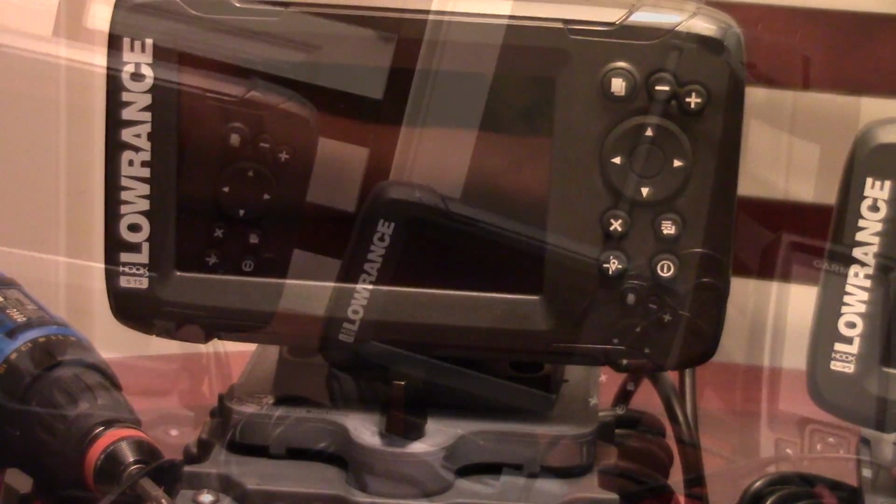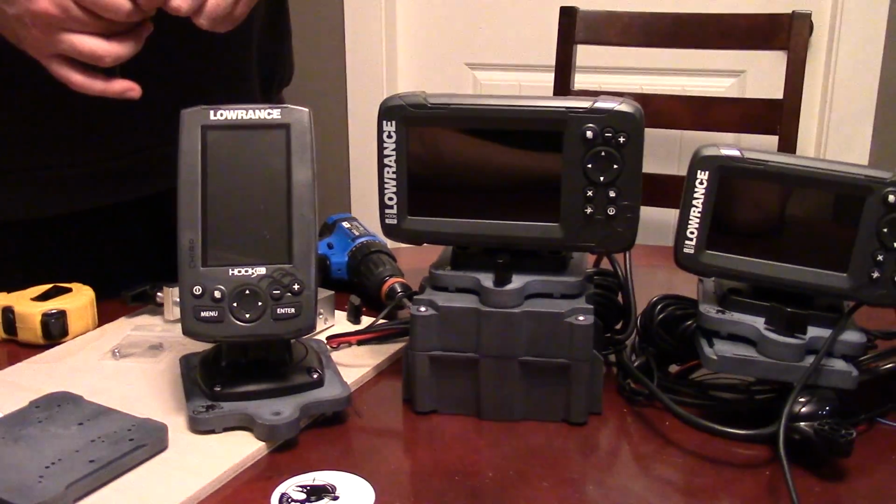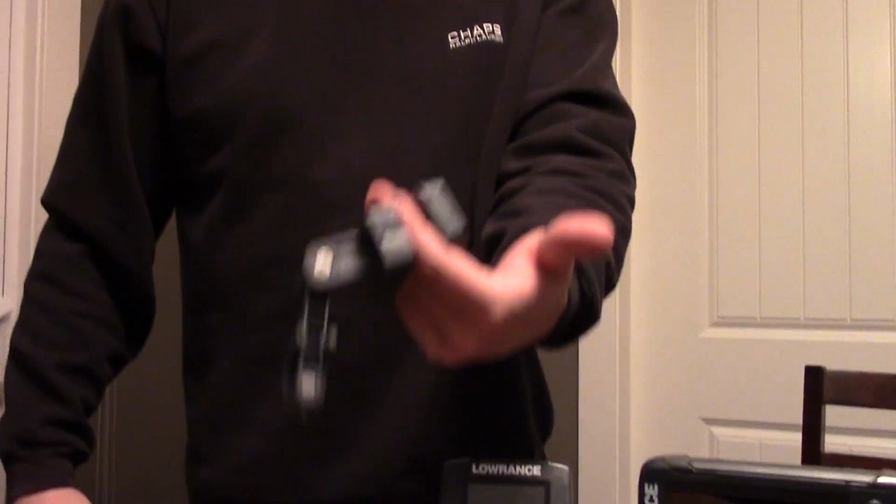And then we have a magnetic transducer mount, so this magnetic transducer mount would pair with that setup, and it's a super powerful magnet. You twist it to get it to part. And then, of course, it can clamp through things like your hand if you want to mount your transducer to your hand.